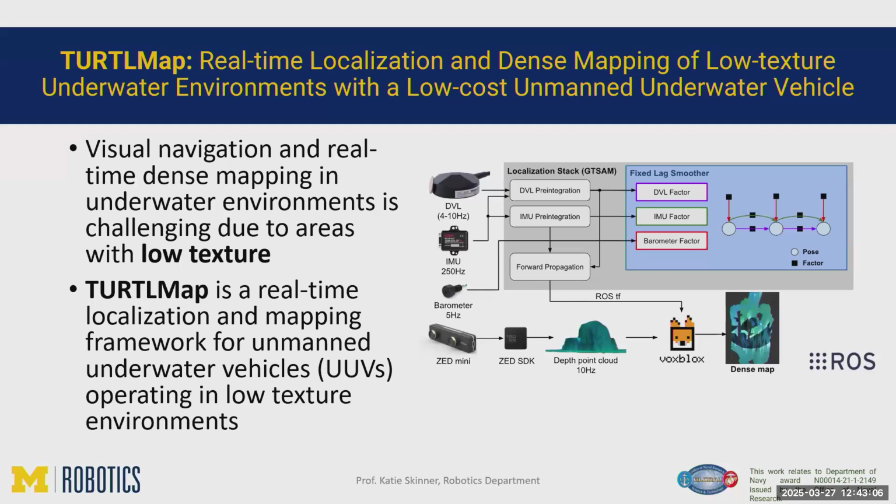Curious about the challenges associated with real-time hardware or throttling the amount of data. Yeah, we did some work on that for this work, mainly time sync for the DVL, IMU, and barometer. So we have a pre-integration step to better align the measurements. That can be a challenge. I think that was probably the main challenge here because we're using VoxBlocks, which is a real-time dense mapping framework.